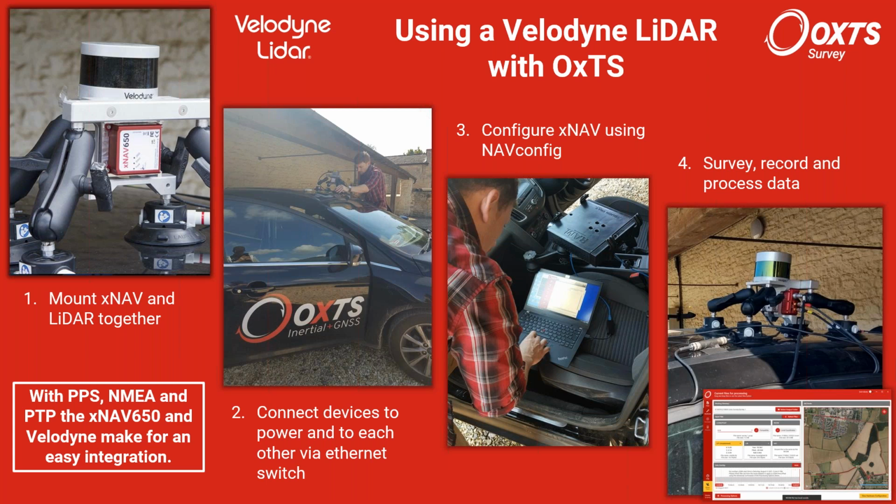And then you are ready to survey, to record, process your data. So that makes up for an easy integration. You can rely on PPS and NMEA or PTP together with the XNAV 650, and you're ready to go. So it's no wizardry, but this is a stable, proven system approach that you can work with.